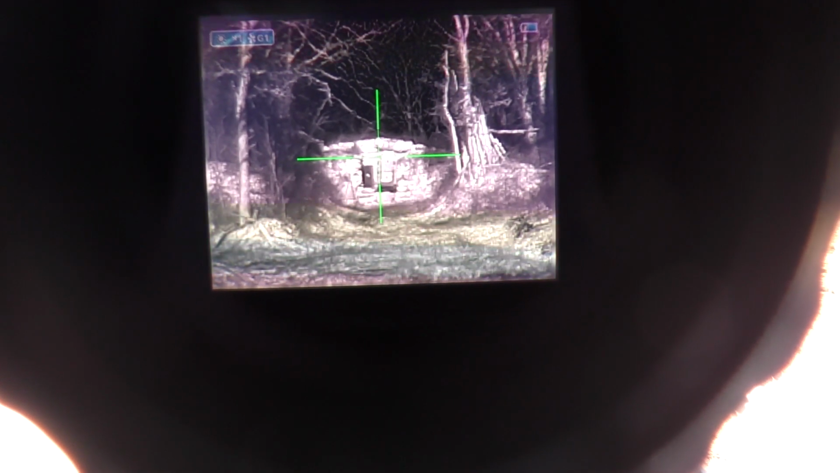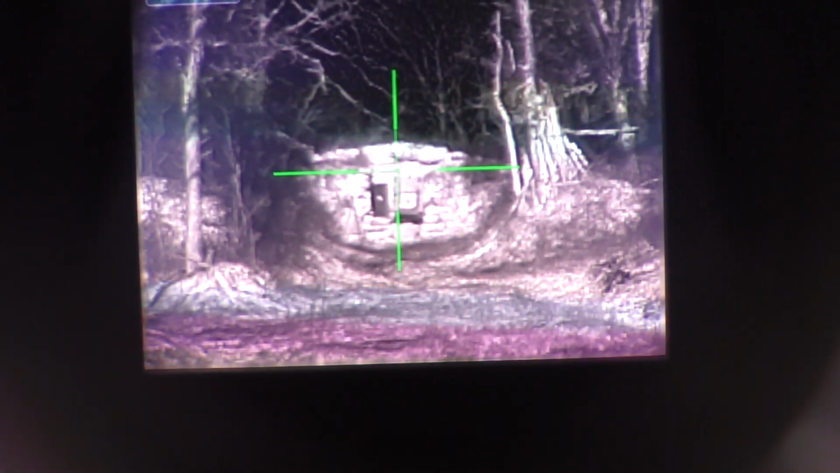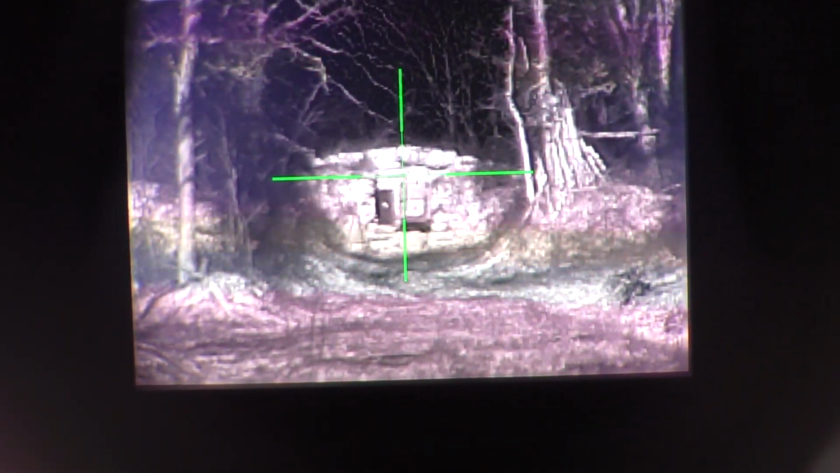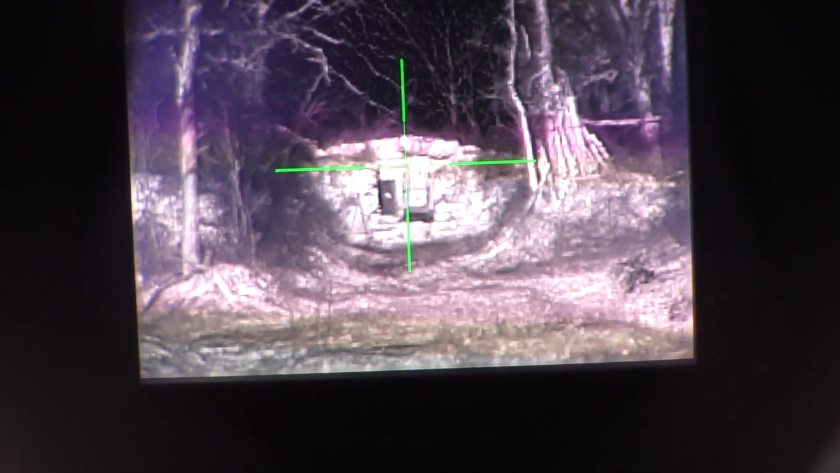Alright, as I suspected, you really can't tell the separation between the two hot hands, even though the impacts were about 3 inches right and 2.5 inches low. The two hot hands just look like one.